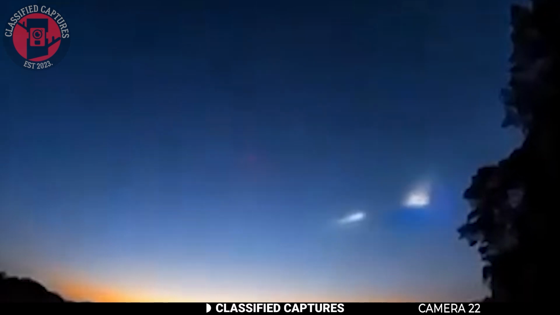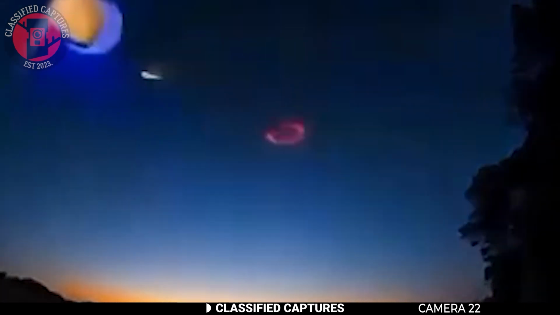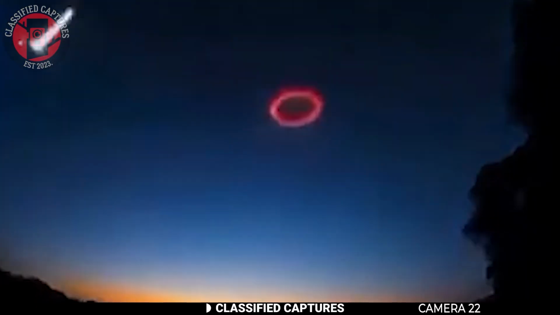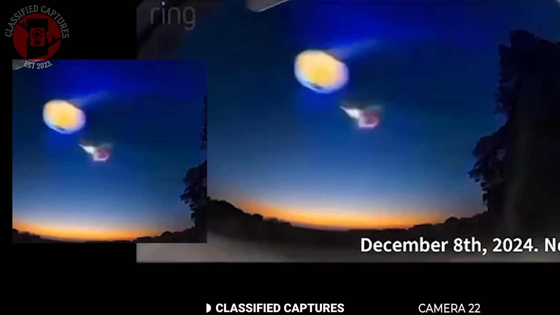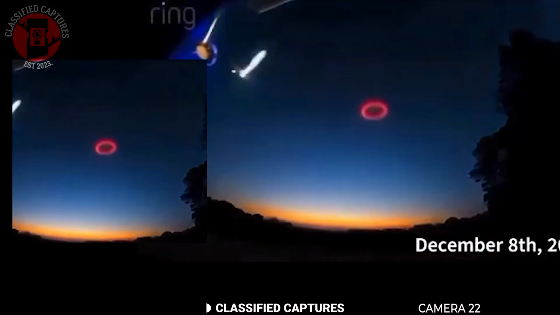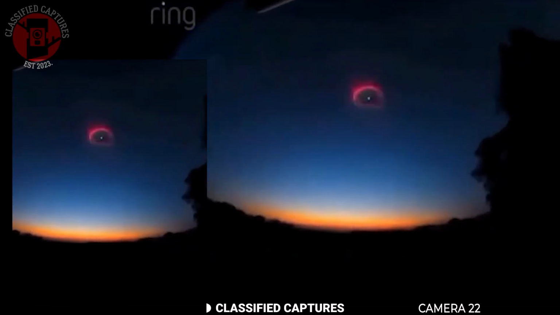it feels like the two are about to engage in some kind of standoff or battle. The red circle and its orb seem eerily coordinated, almost as if it's challenging the mysterious craft. What's going on here? Could this be related to the ongoing drone sightings in New Jersey? We've stepped into a new year, but the mystery of New Jersey skies continues to deepen. What do you think is going on?